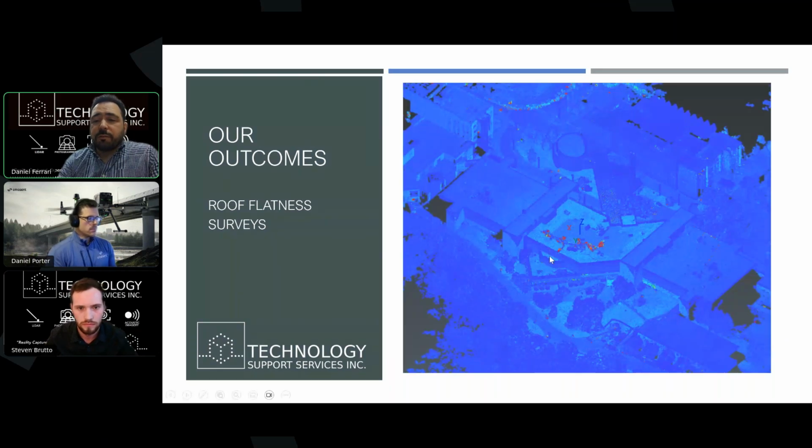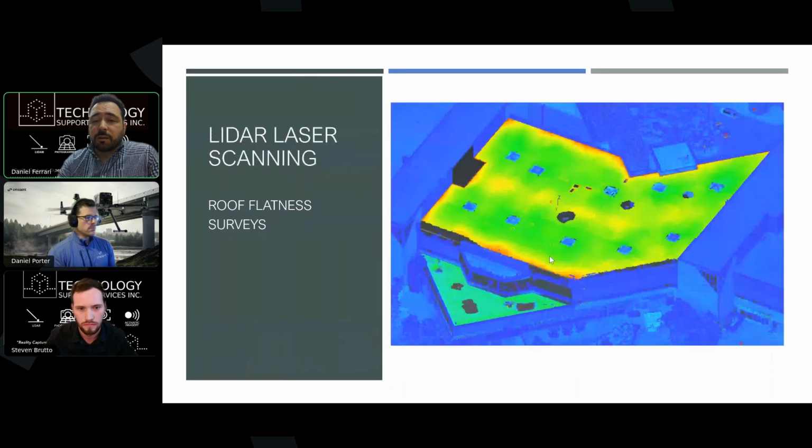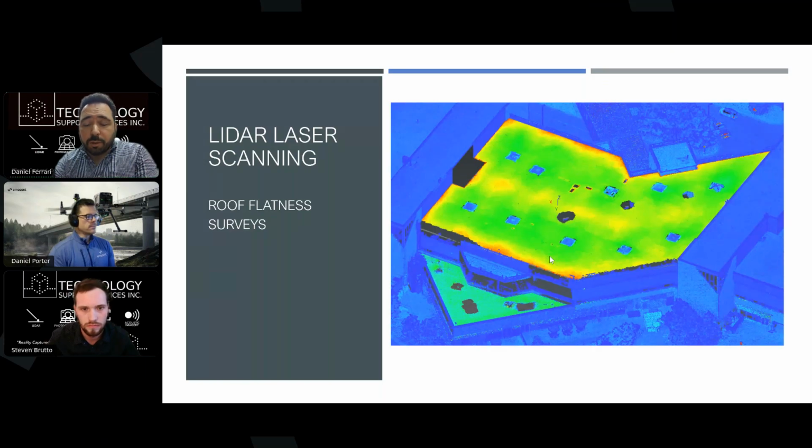What that did for us is it allowed us to analyze very quickly after the pour how the concrete was finished and what the roof slopes looked like, and whether there was accurate or enough drainage for the particular areas that we were looking at. And you can see in the imagery, red being high, green being at the level we want it to be, and blue being the lowest points.